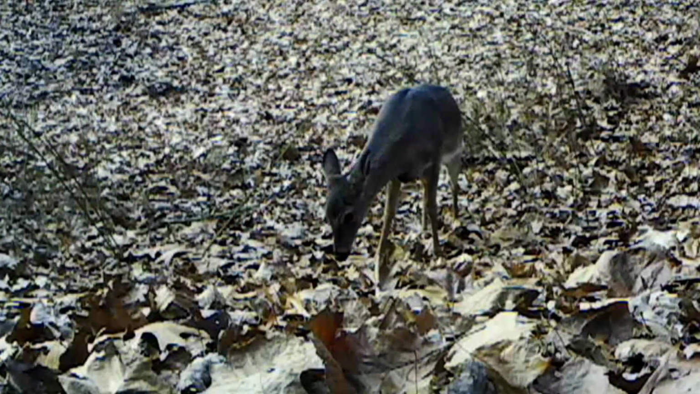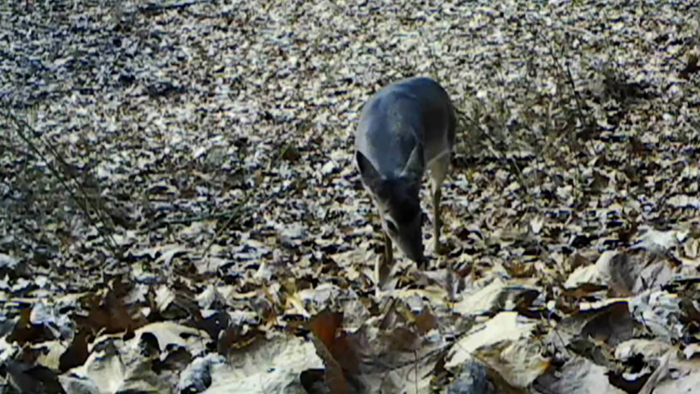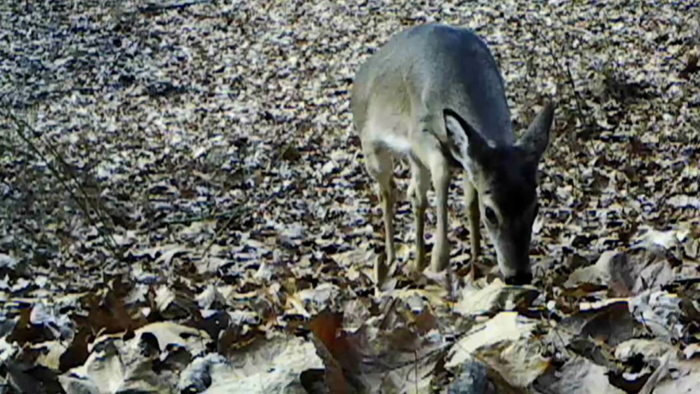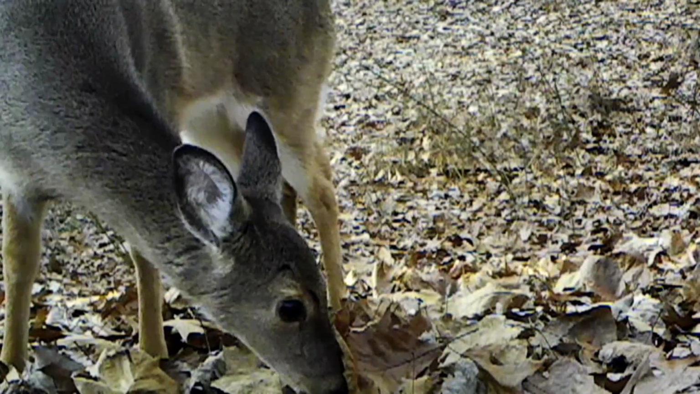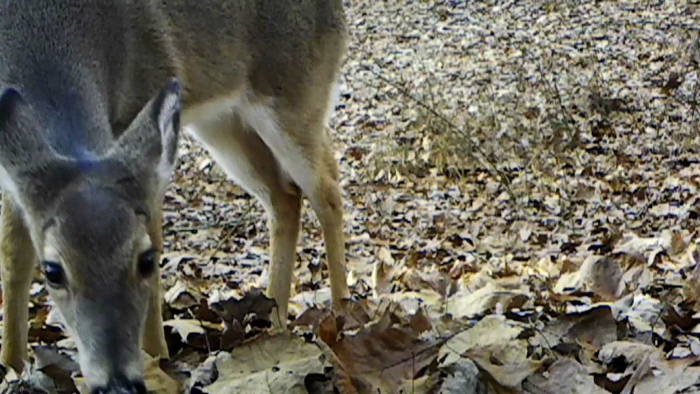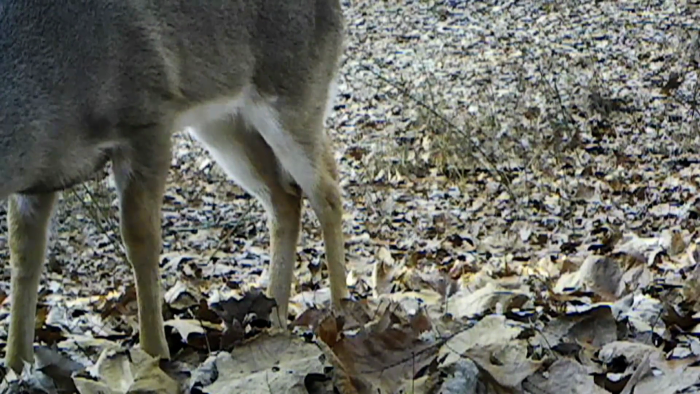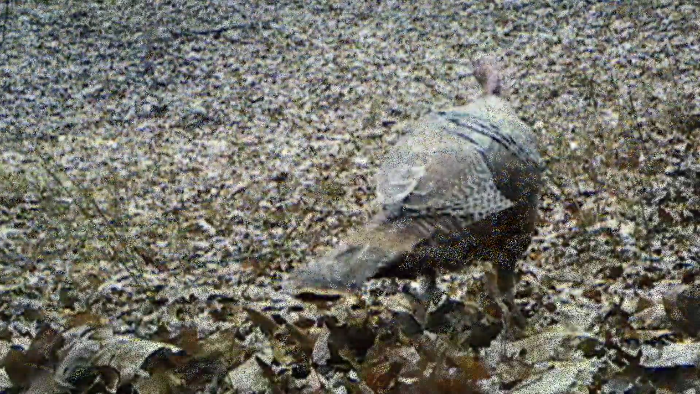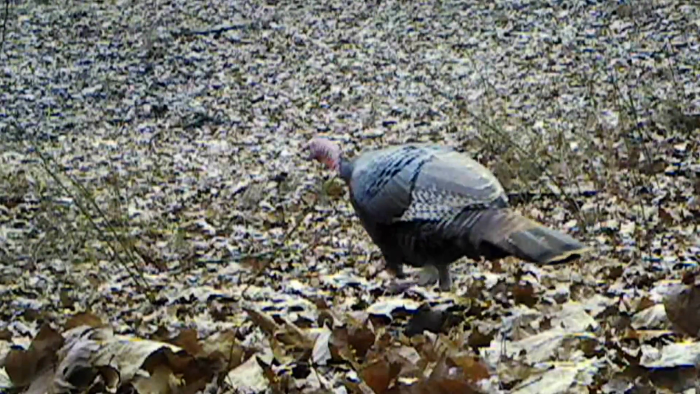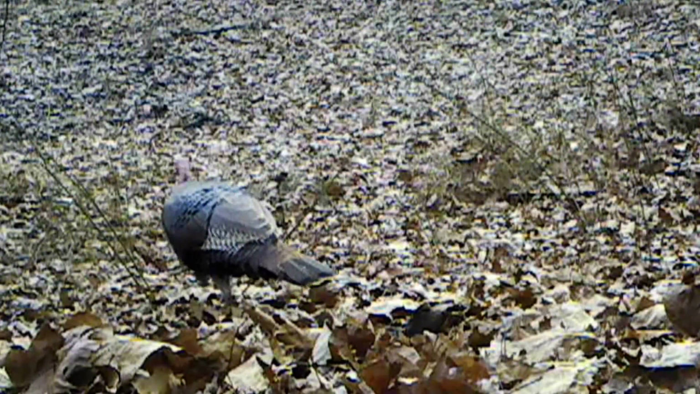And down at the pond, the deer's always down here sometime or another. Looks like a little yearling there. They just browsing, water or no water. And the turkeys at the pond too. They like to scratch in it.